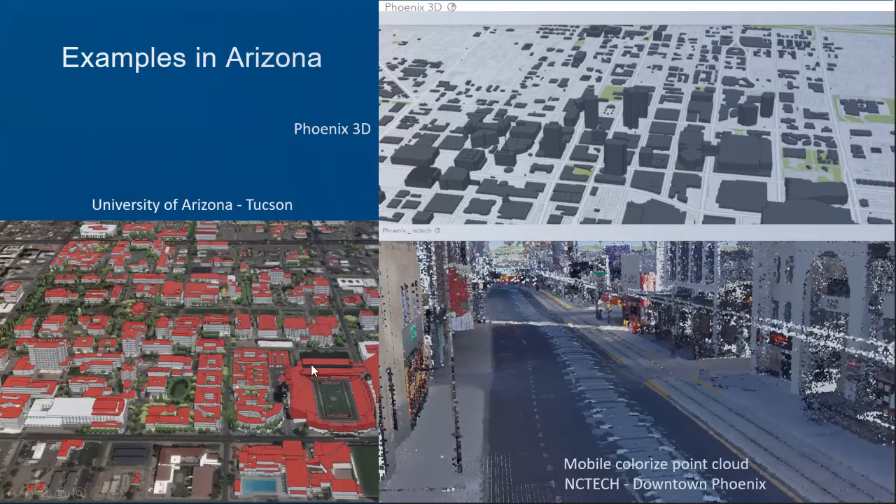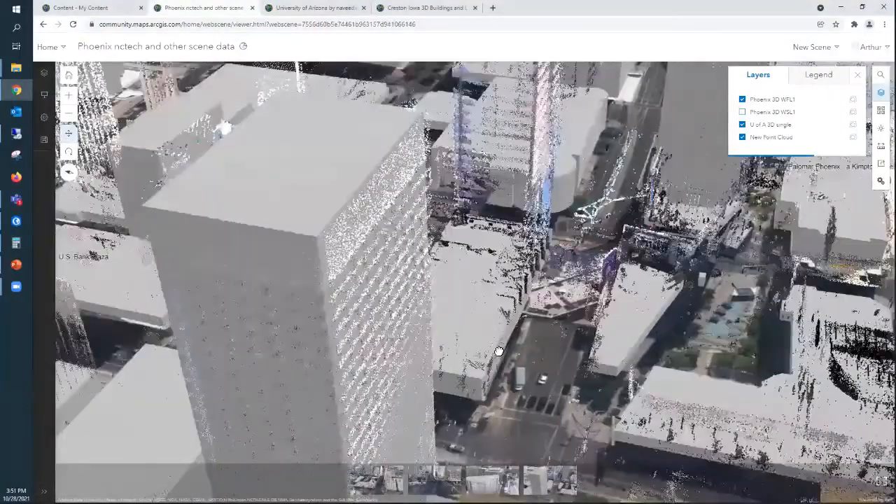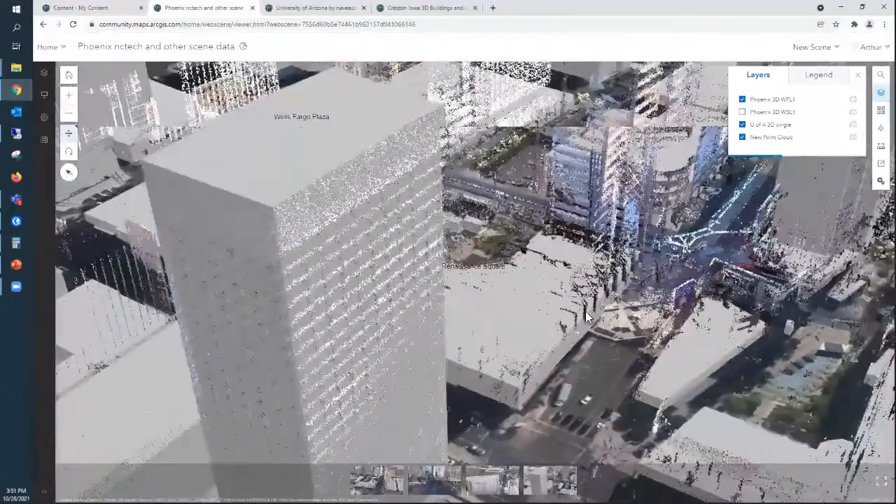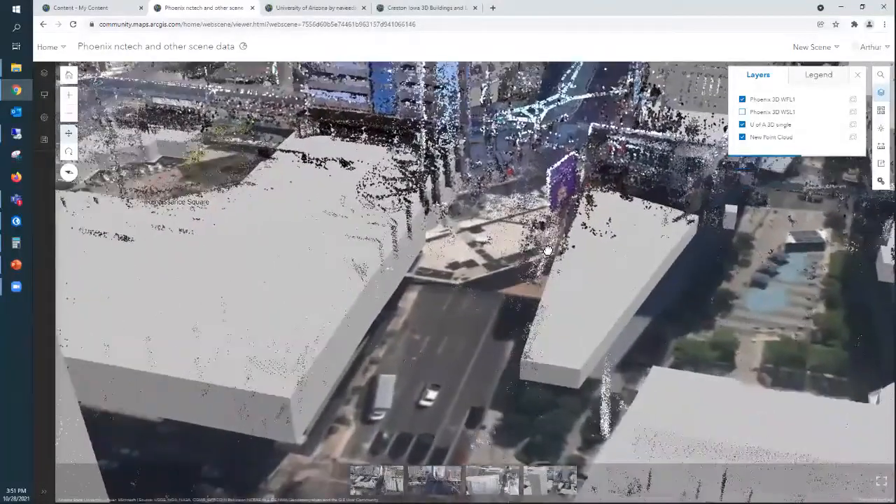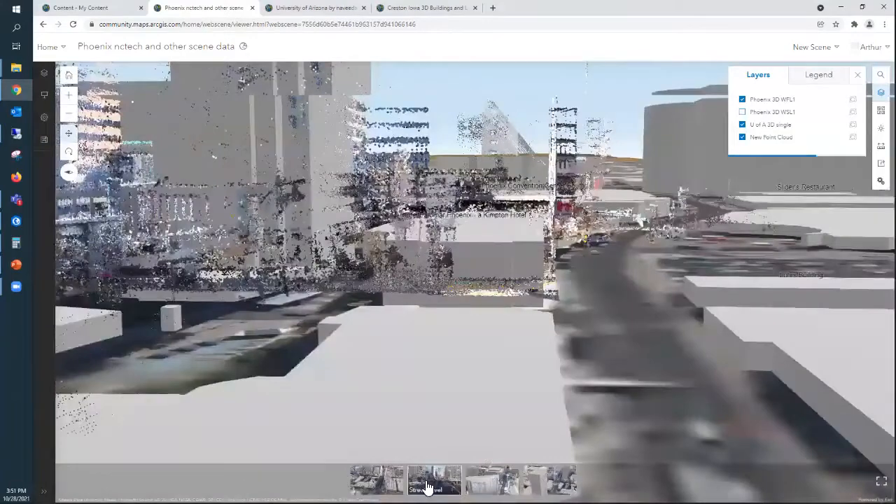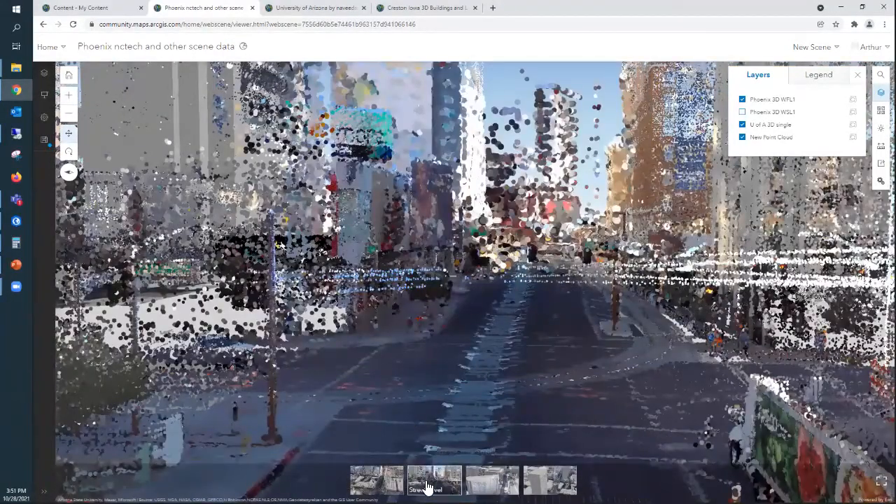I'm going to stop my slideshow here and show you kind of this Phoenix scene, where I took the buildings from the OpenStreetMap and then brought those in just so you can get an idea of how you can coordinate and bring these two different data sources in together. Of course, you'd want to probably get your buildings a little better, but this allows you to really get down into the street levels and see the LiDAR that's there from the ground.